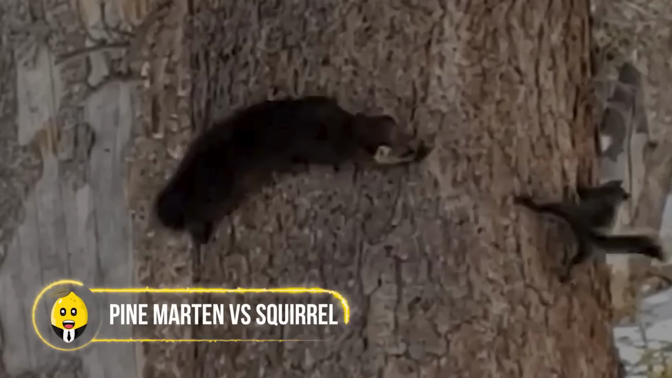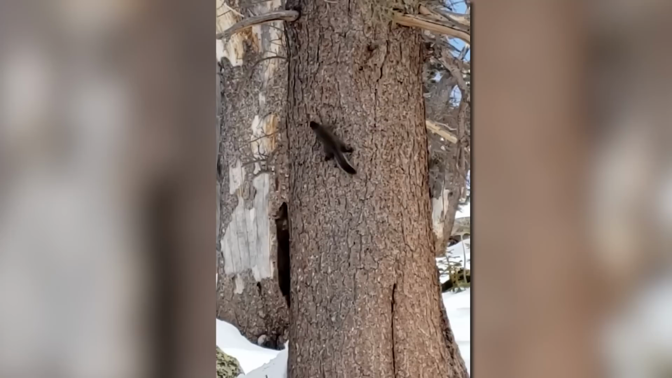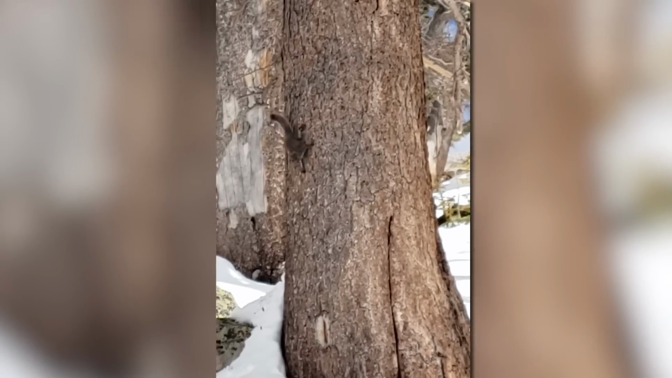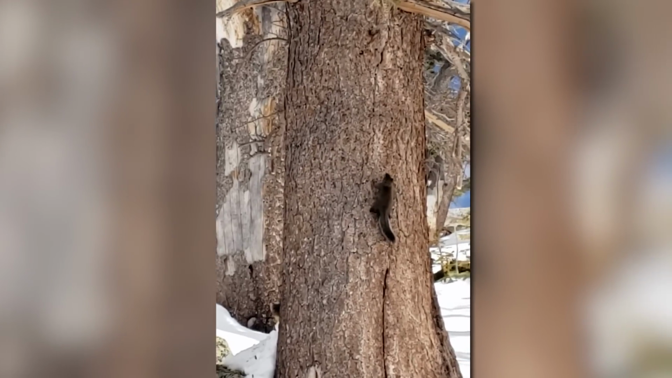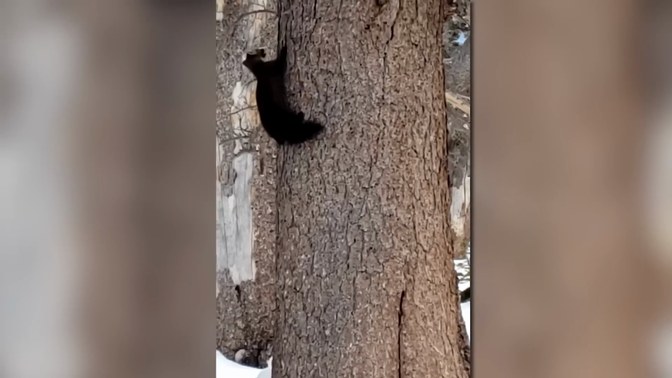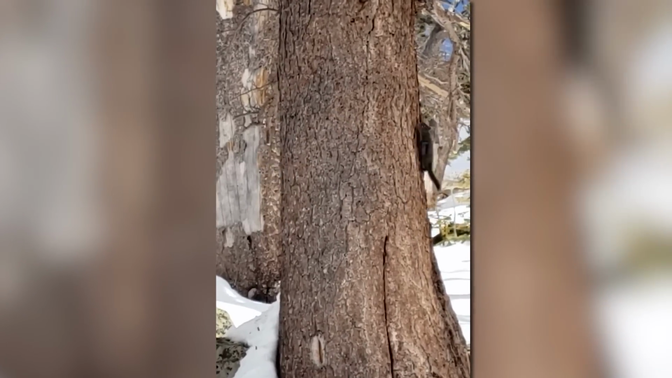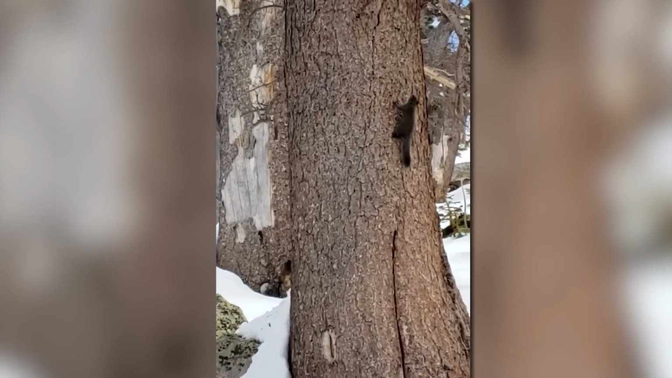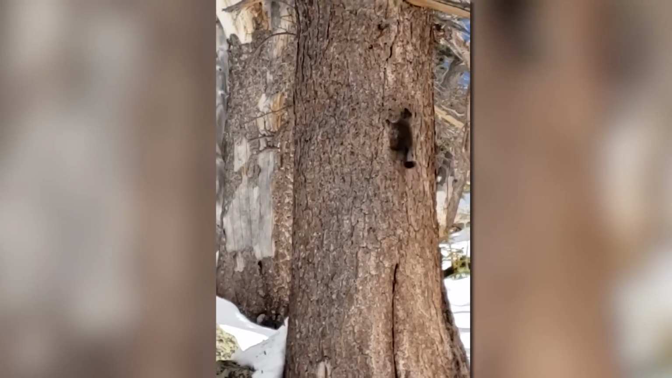Pine marten versus squirrel. Now this one really looks like a cat and mouse show. Or should I say, a peekaboo game. A pine marten chasing a squirrel on a tree was recorded in Colorado. This marten wanted to have a squirrel roast, yet the tiny pack rat was clever enough to deceive the predator by circulating around the tree quickly. This entertaining show lasted a few minutes until the marten gave up.